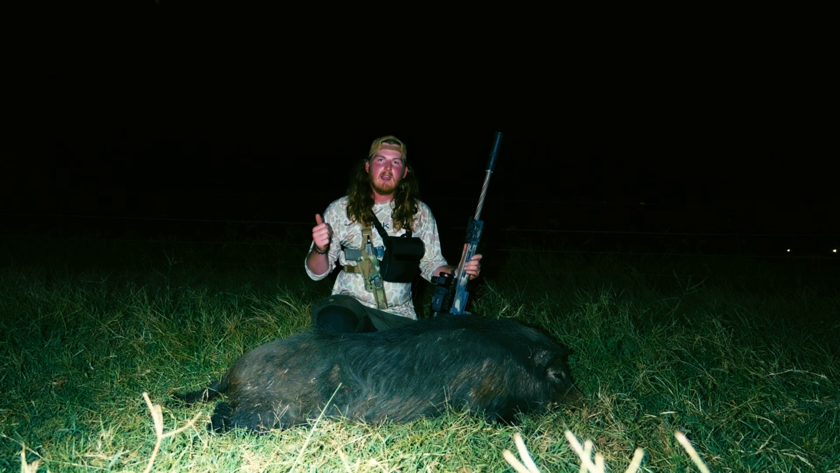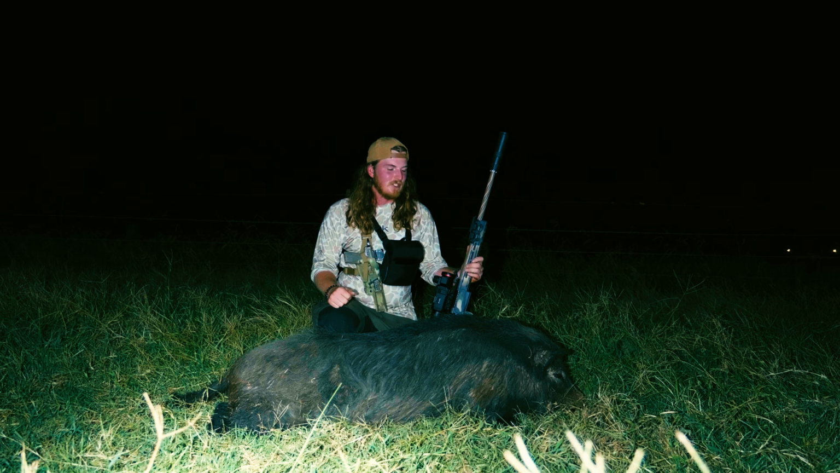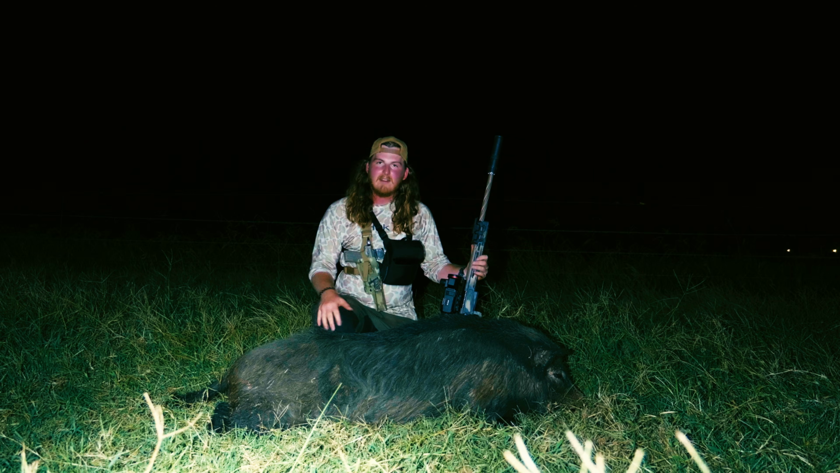This right here, as soon as we got out of the truck, went ahead and turned it on. Like I said, 10 hours battery life, didn't have to worry about that. Autofocus, didn't have to fumble with that. It was as simple as walking up, putting it on, and pressing the shot. The Kelbley 308, done a fantastic job.